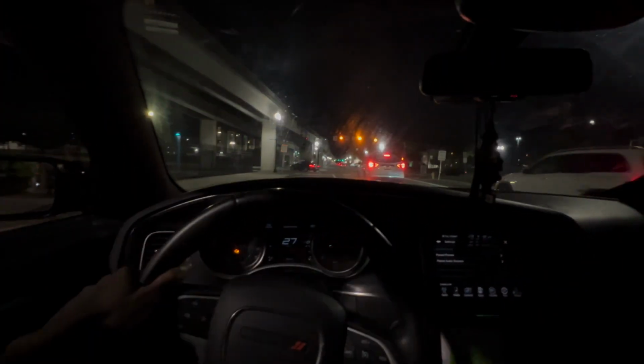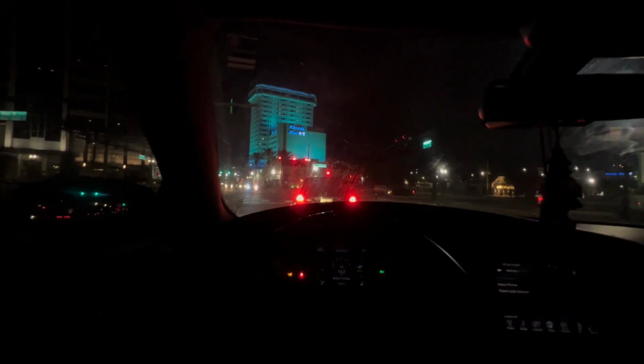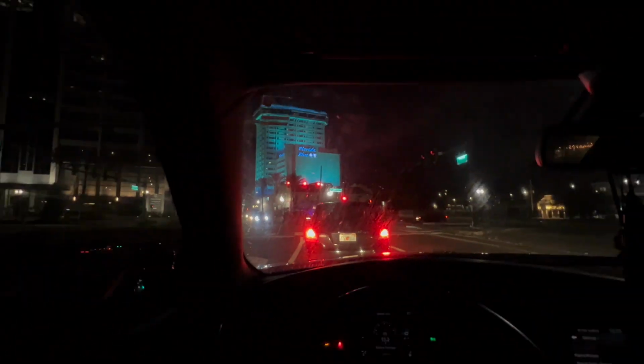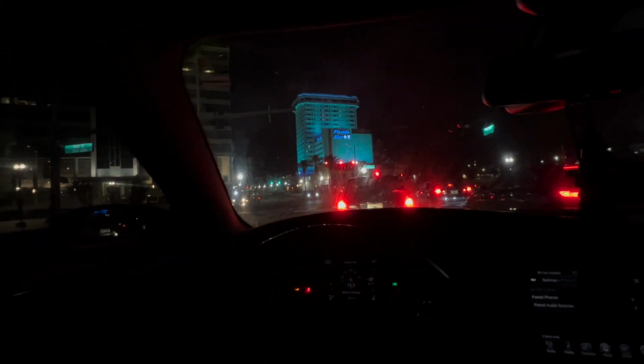Oh shit. Keep right. Like something going on out of here. That's where we at. Florida Blues. Go there. That's where we at right now. Y'all know it's that real. Boy got a wide body.